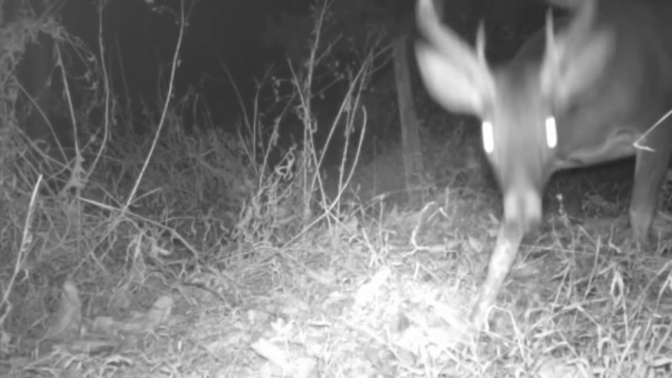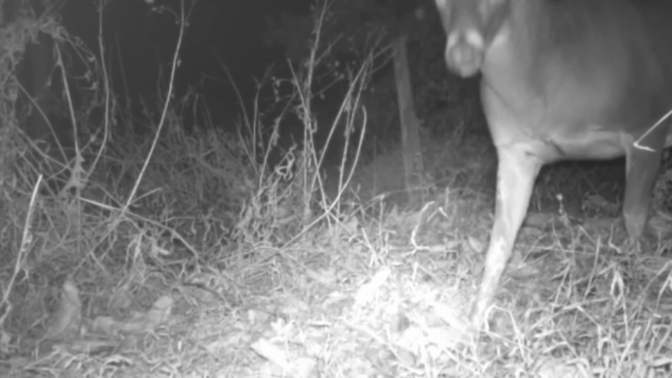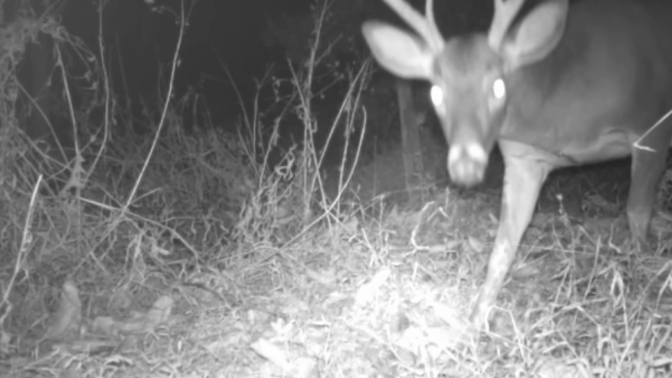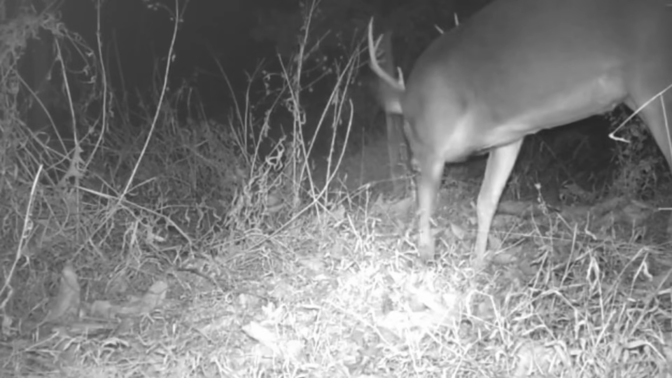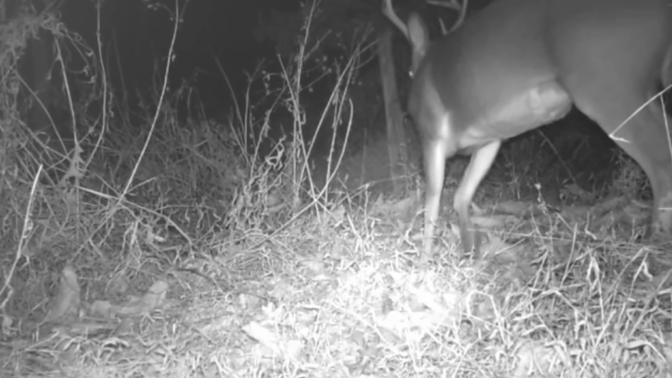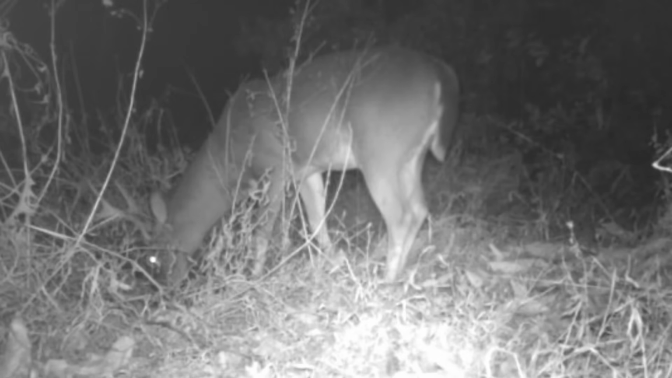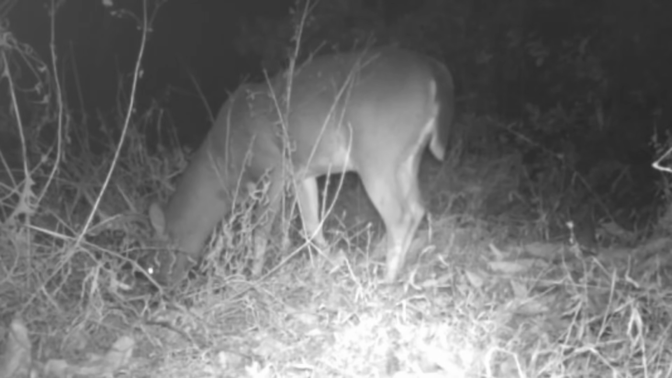And there's some big bucks here too. This is where all the action is for the bucks. This must be their meeting place for the big bucks, 'cause I got a feeling, if I'm lucky enough to catch it on camera, there's going to be some fighting going on here. Who's the dominant buck? Who's going to control this ridge?